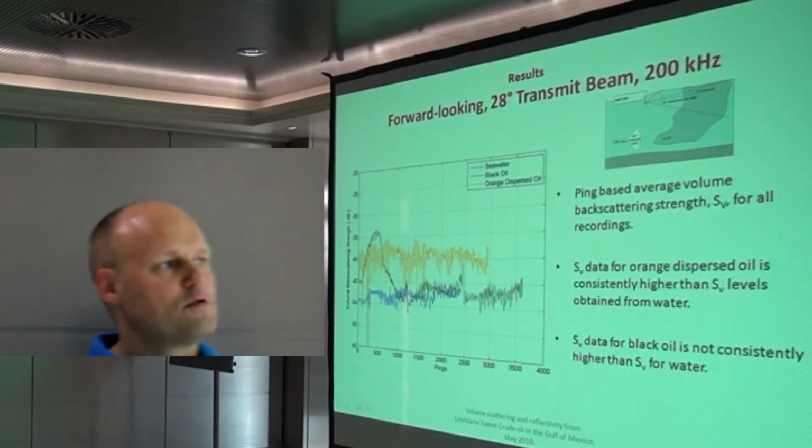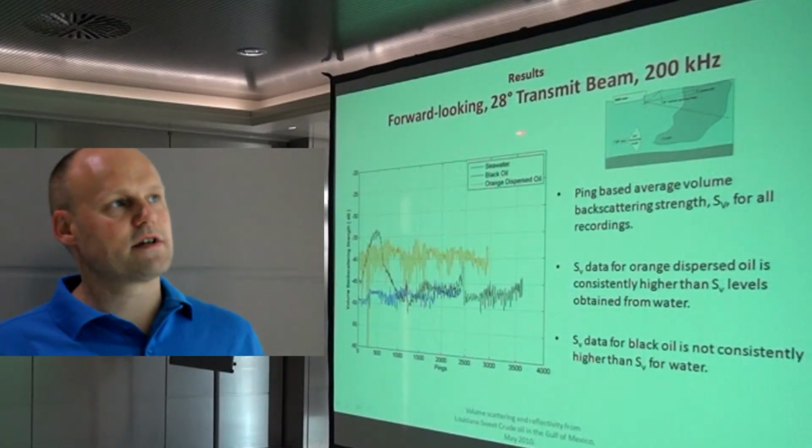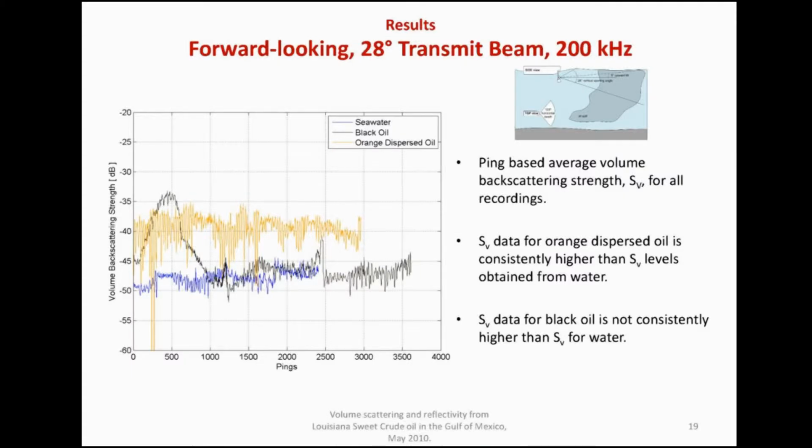And while we were sailing, we were just collecting data, ping, ping, ping, into the cloud and out again. And while we were doing that, we could observe from the vessel, there's oil there, and then we were heading toward the oil plume. And then we started to see data coming in on our sonar image.